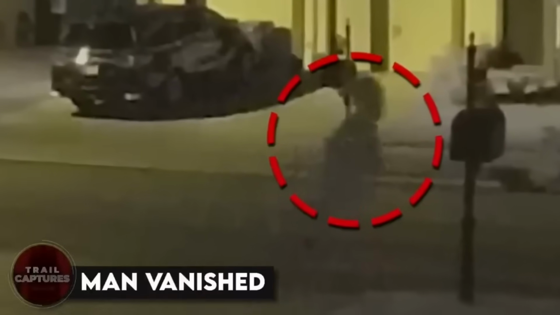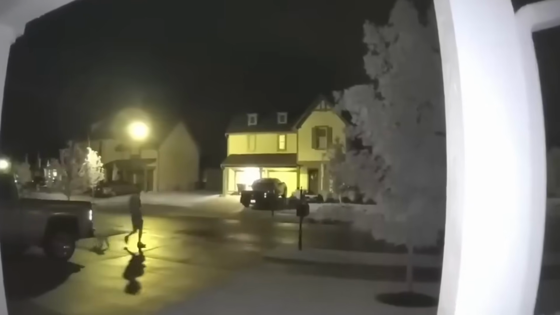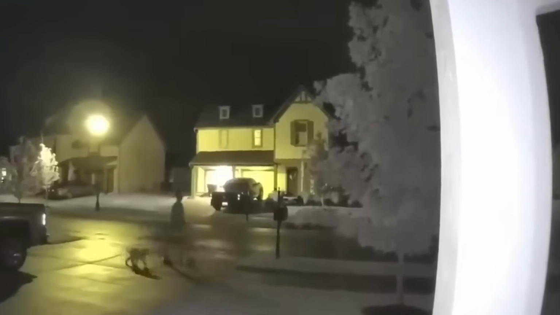Man vanished. This Ring camera recorded a man walking on the street at night, but just after a few seconds, he appeared to have vanished into thin air. It was in the middle of the camera's view, so we cannot say that he may have walked to the edge of the view. Now, how did this happen and who exactly was the man? The answer remained unknown as the woman whose camera recorded it said she had never seen him before.